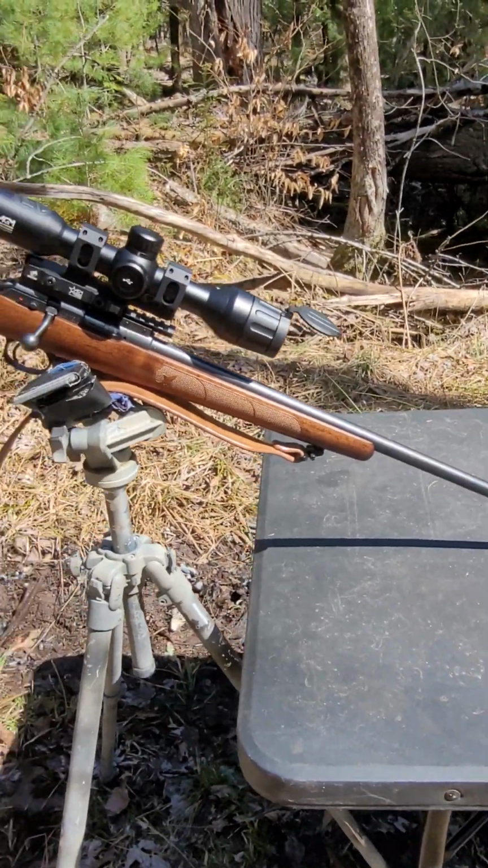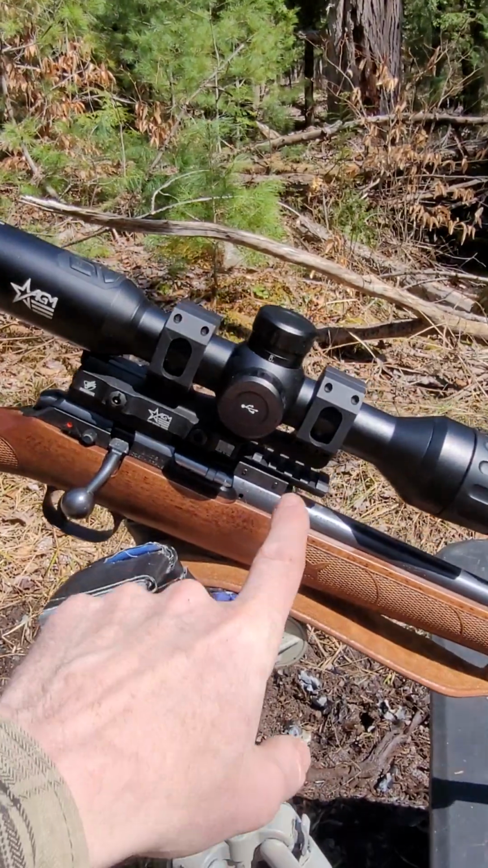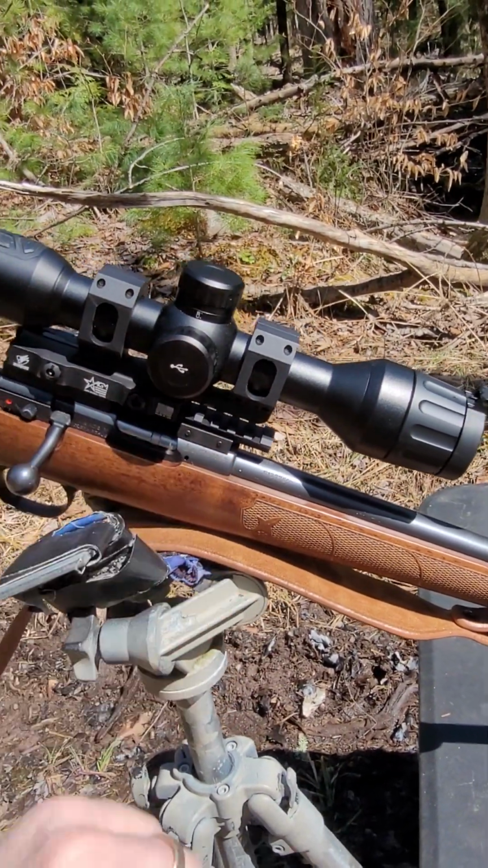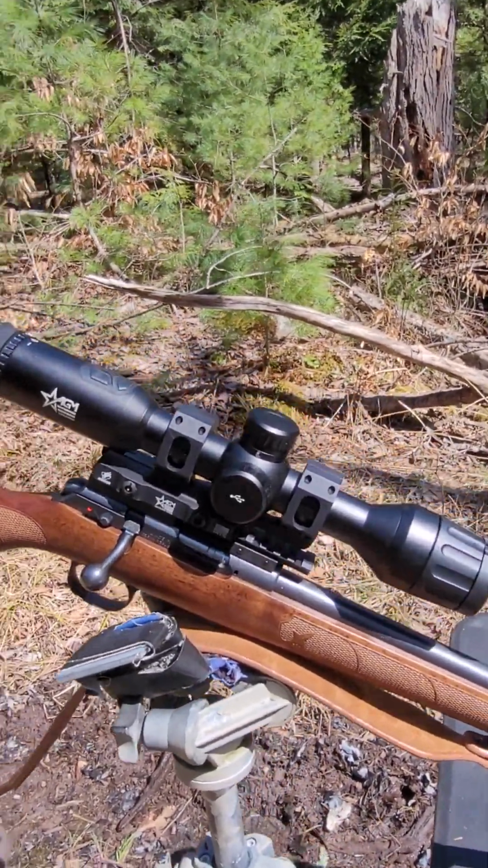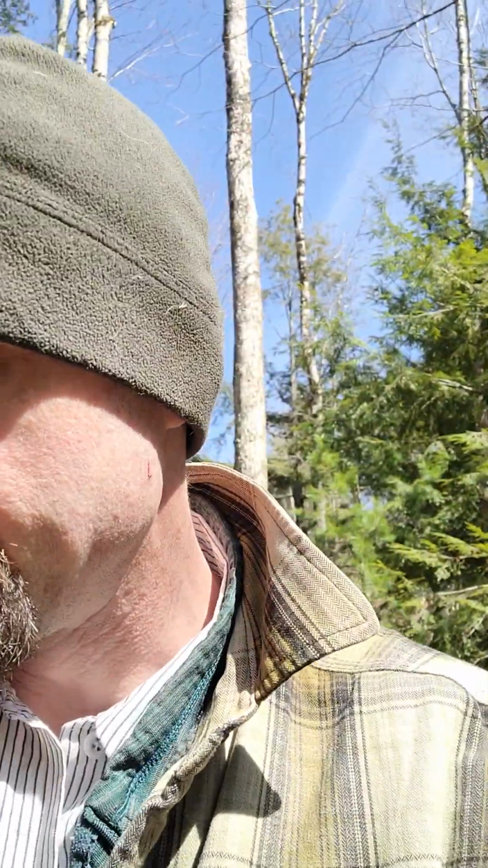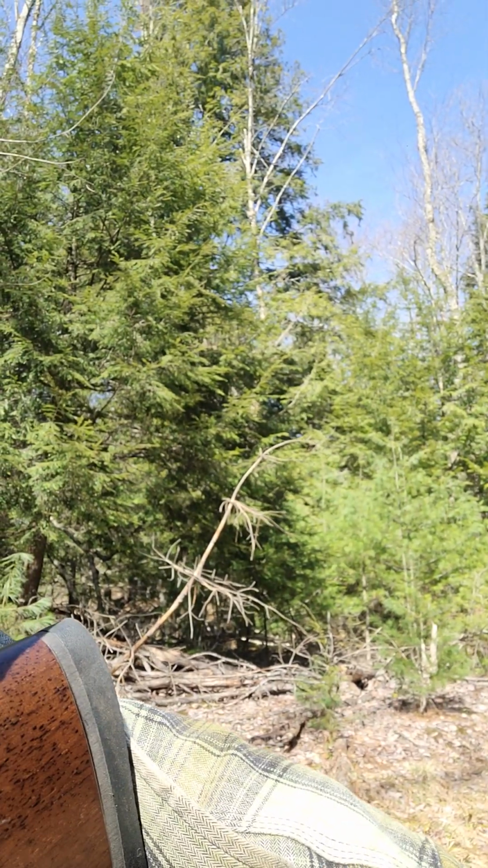But yeah, EGW cost 90 bucks for that flat top 11 mil adapter. Again, not cheap. 2,400 bucks for that optic, not cheap. But what it does do is give you a lot of flexibility in predator control, hunting, whatever you end up wanting to do.